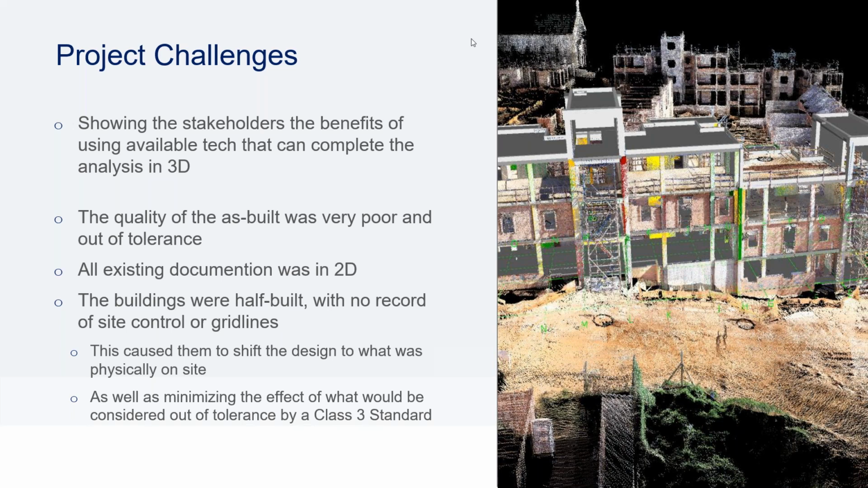The other thing was that all the existing documentation, the whole project had been designed in 2D. There were all 2D AutoCAD drawings. The engineers and the architects all were working on 2D CAD. So before we could start, we had to take their 2D drawings and create the 3D models to do the analysis.